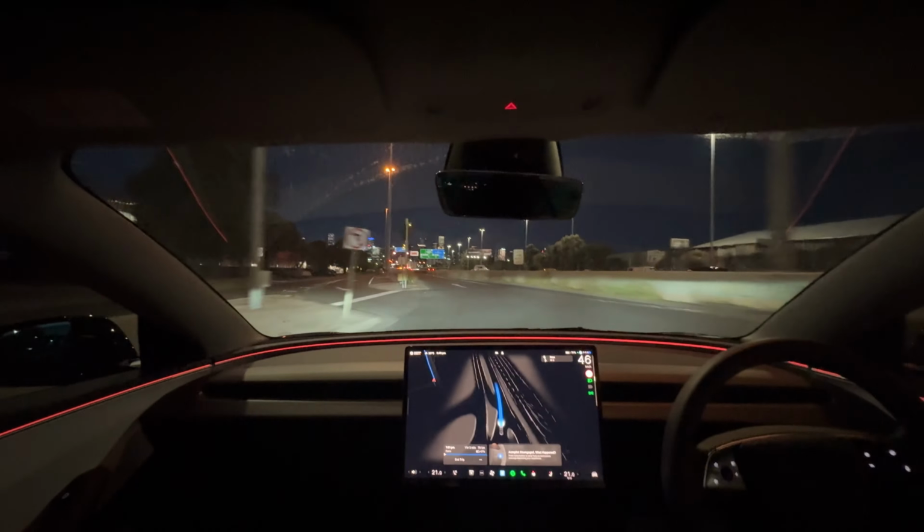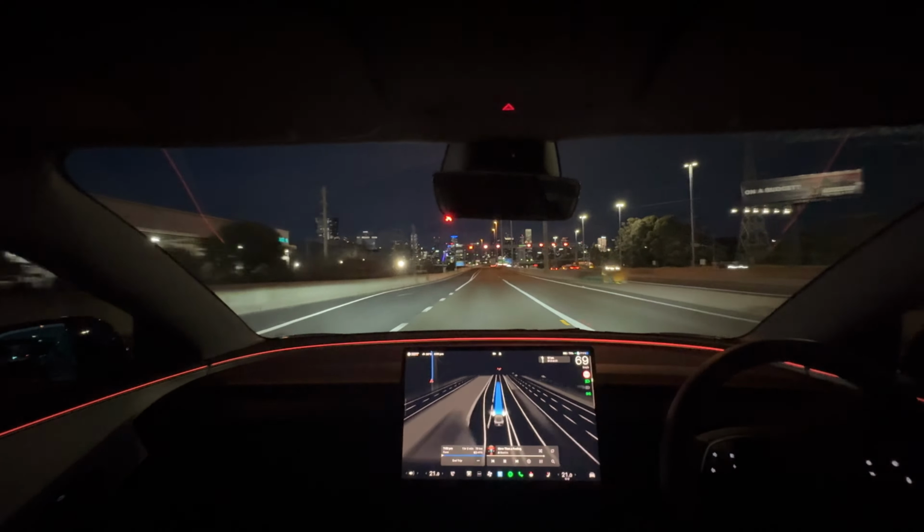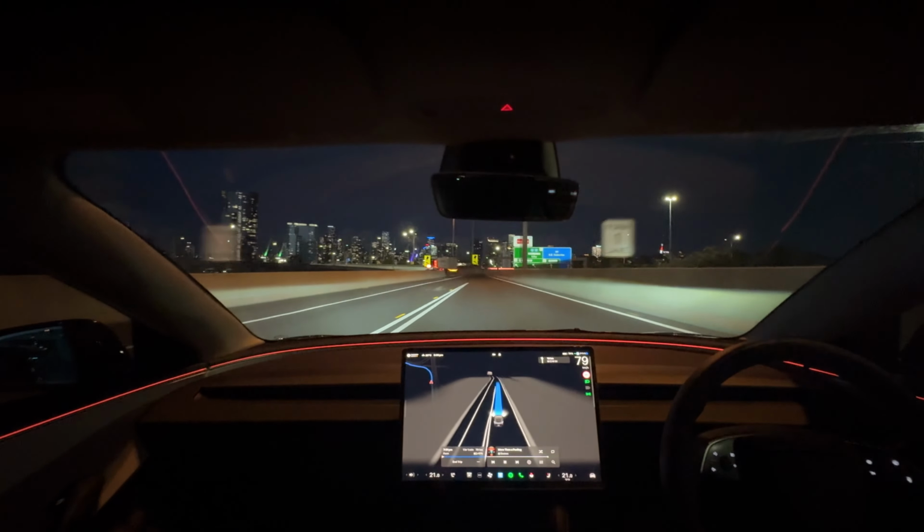As we take the on-ramp here at Port Melbourne, I would like to apologise for starting the video so abruptly here, merging onto the freeway. There were a couple of technical difficulties.